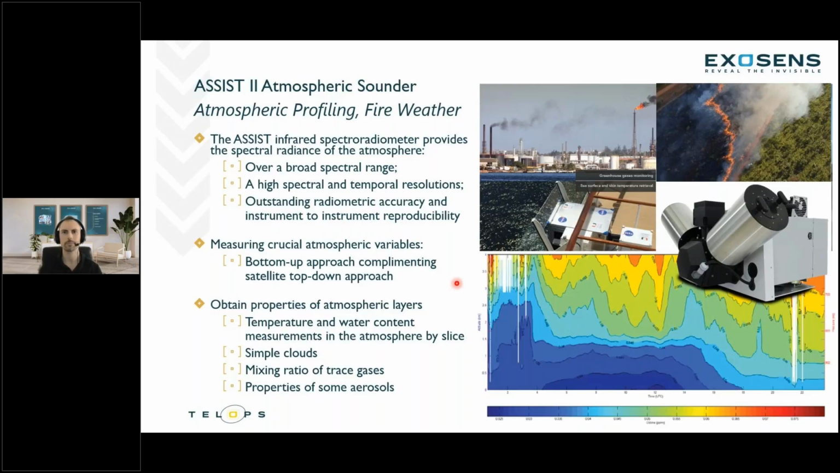This is looking up to roughly 600 millibars, so about 4 kilometers up into the atmosphere. And so we offer this infrared spectroradiometer that can provide spectral radiance over a broad spectral range with high spectral and temporal resolutions to help fill those boundary layer gaps that are kind of tough to read within the lower parts of the atmosphere, closer to the surface.